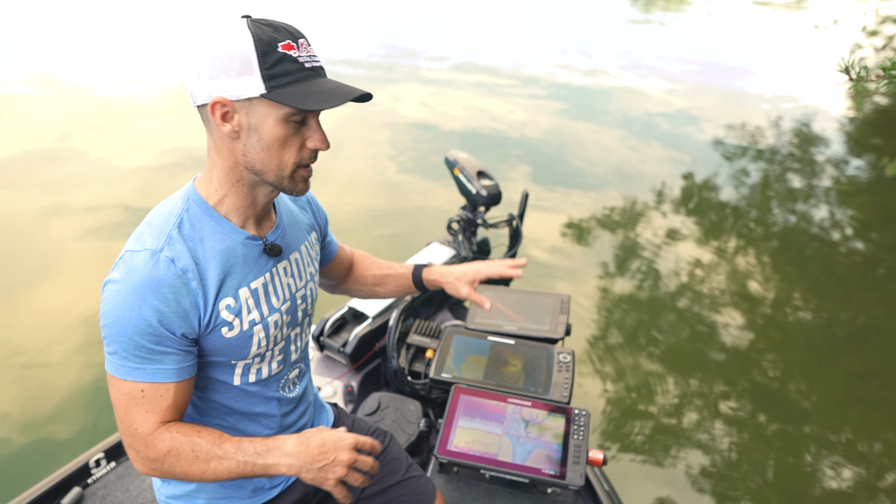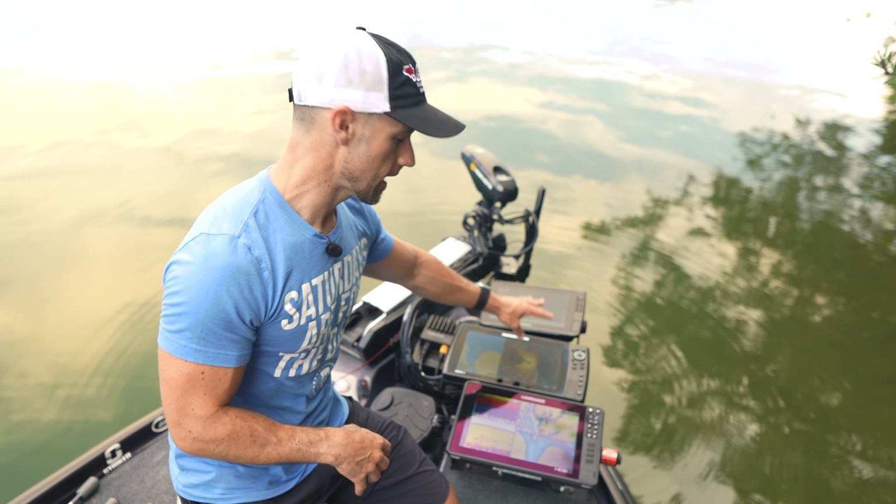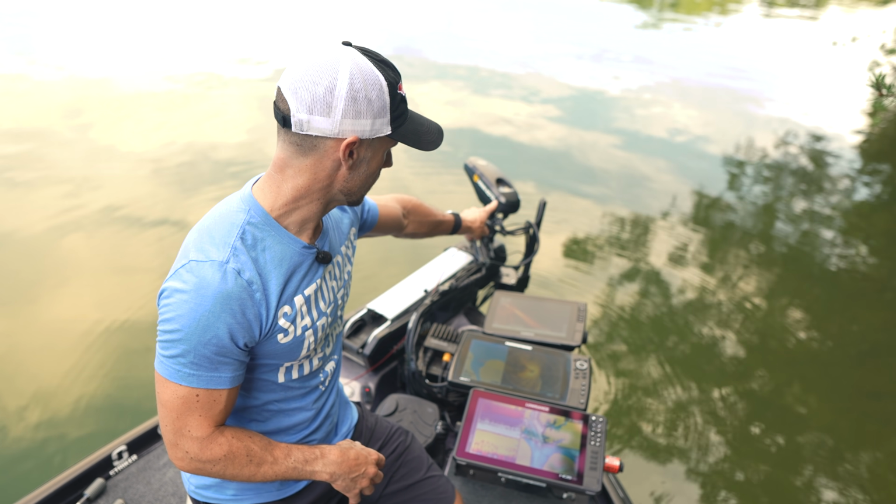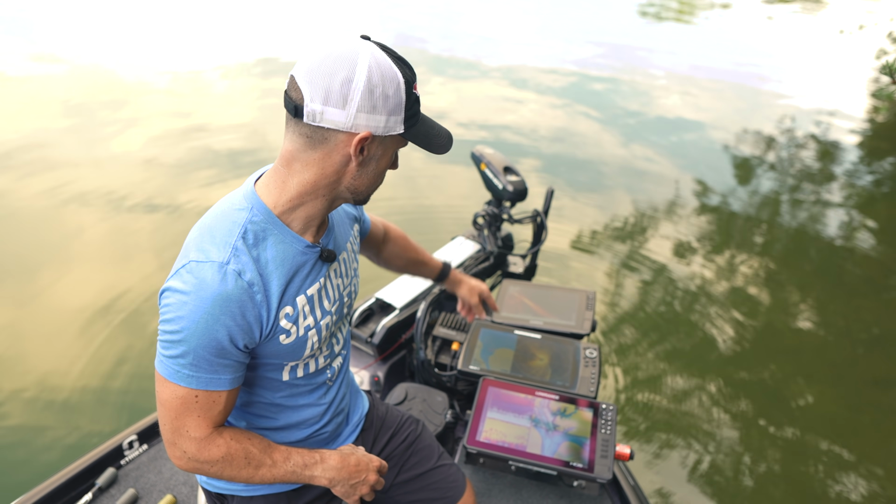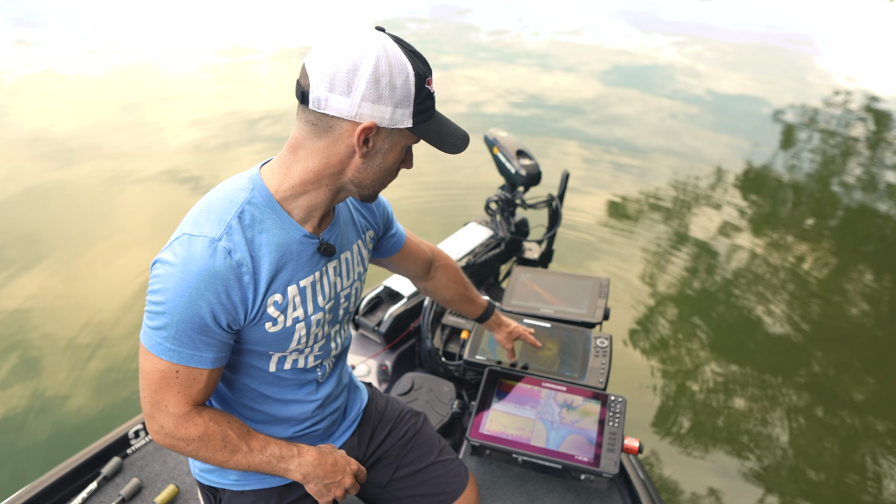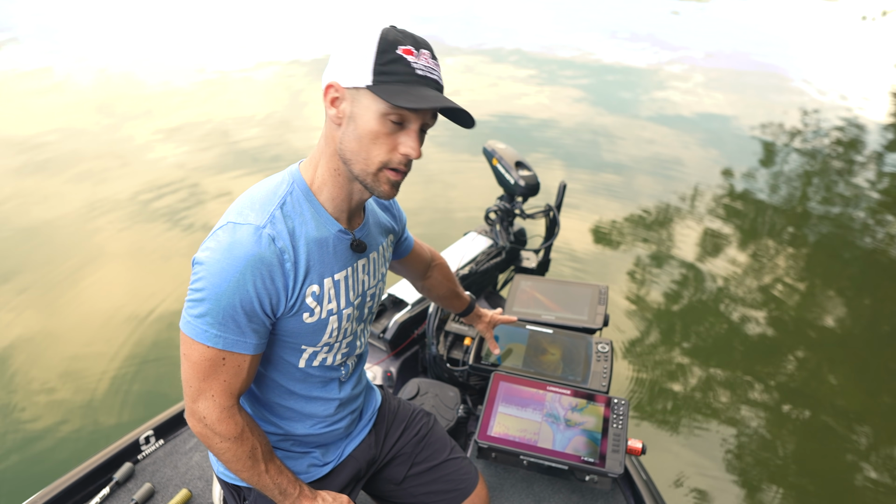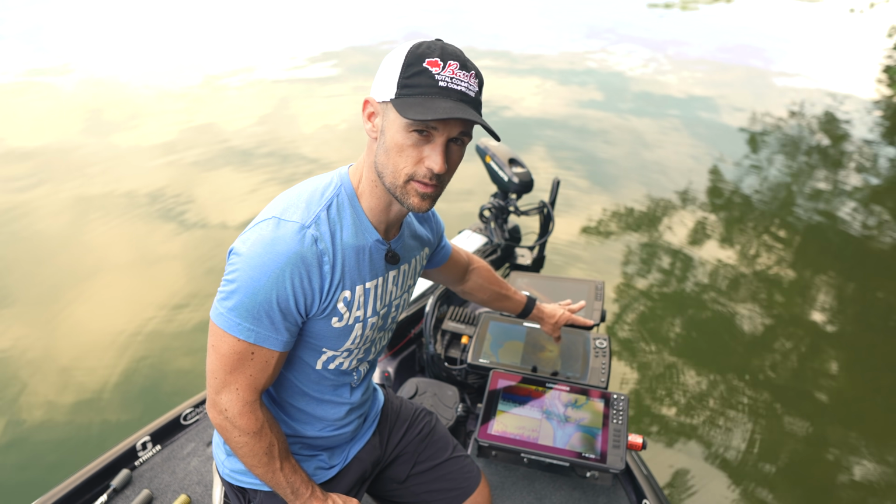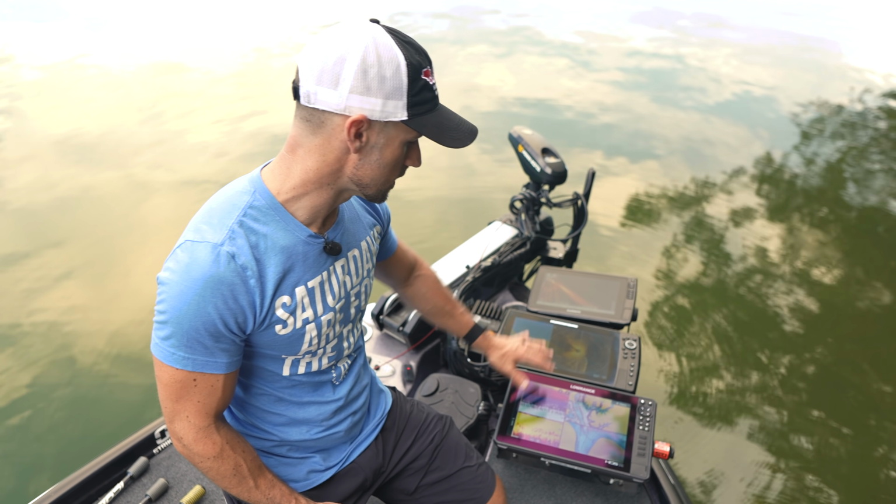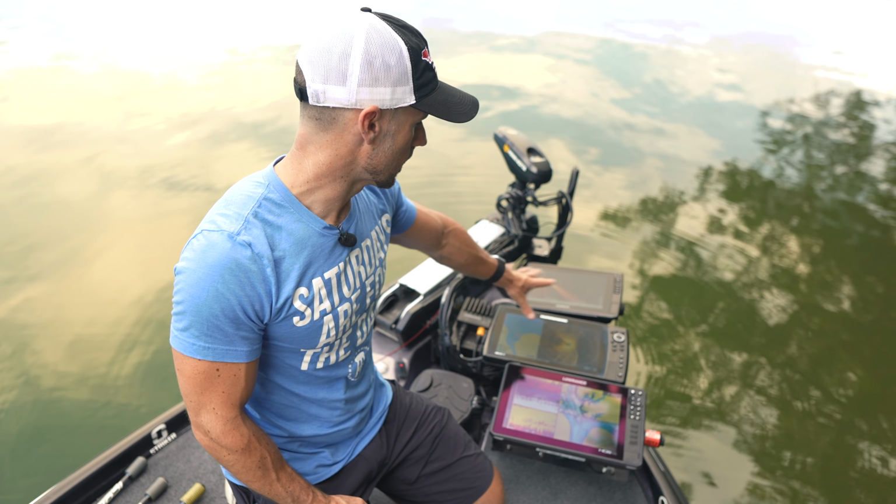Humminbird Helix 12 up here. I've got this up here so that I can have the LakeMaster again, and I can have the 360. I've got 360 on the front, which you can see that rod right there. That's what that's for. I love that unit. I love that piece of equipment, and that's the main reason I've got the Humminbird up on the front, is to be able to see that 360 view right there.